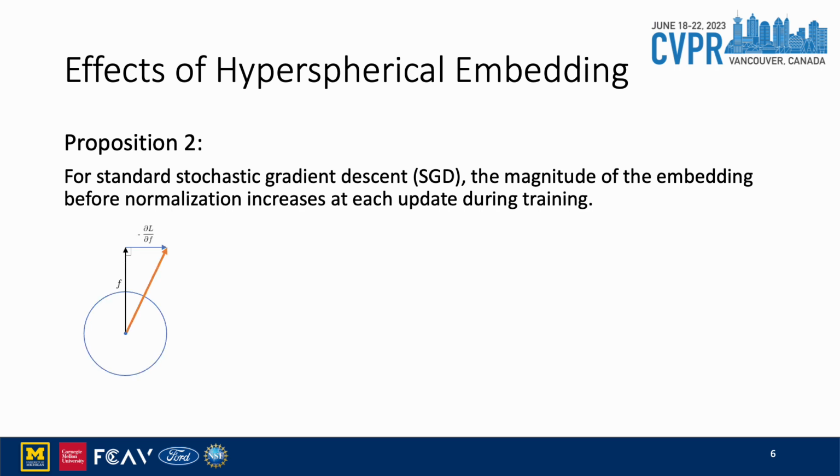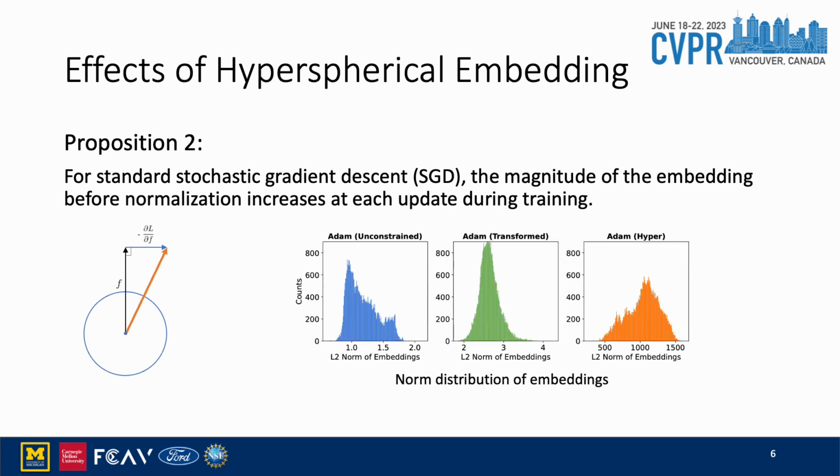This is the figure from last slide. From proposition 1, we know the gradient, shown in blue, is always proportional to the embedding F, which is shown in black. So, the total update, shown in orange, would always be greater than the original embedding F in last step. We further show the figure of L2 norm of the embeddings with different architectures on MVP test set.